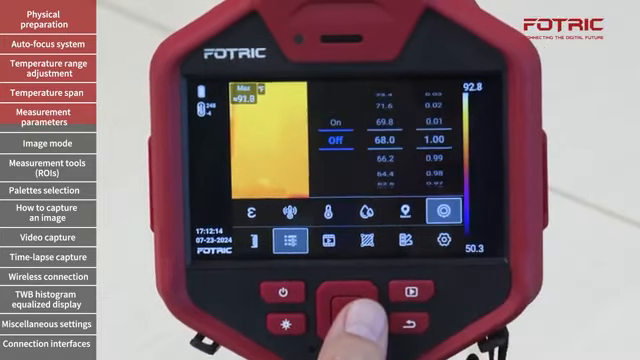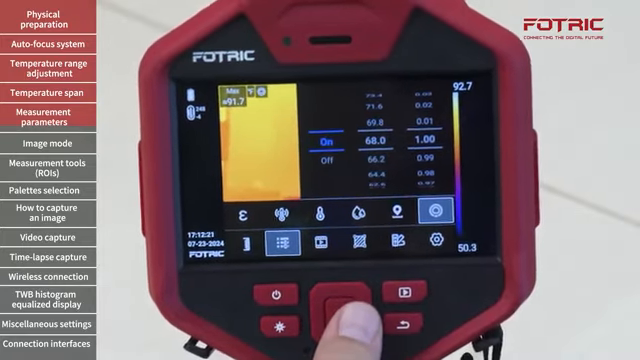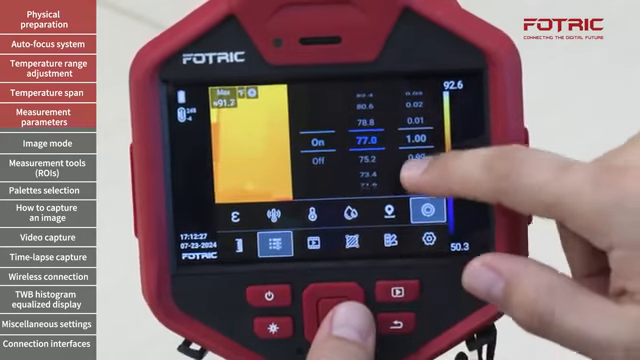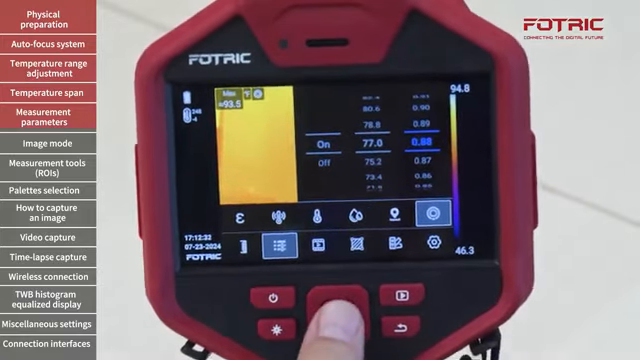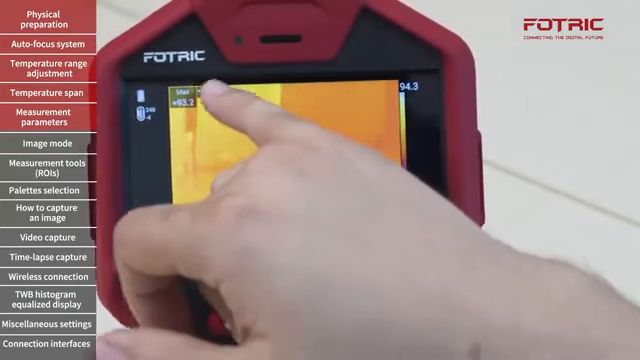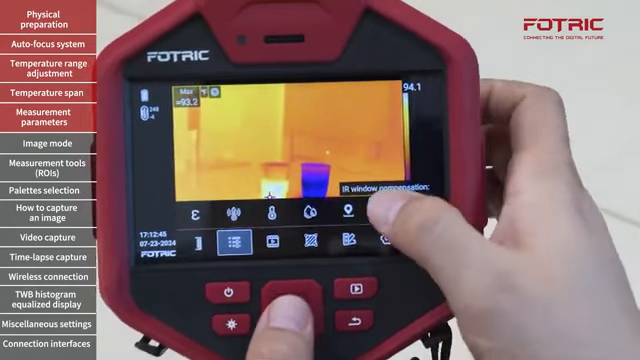And lastly, we have the IR window compensation system. I need to ensure that first it is turned on. I will adjust the temperature of the optics and the transmissivity rate of that IR window. I will click center button, and I know that the camera is being used in the IR window compensation because I can see the icon right on the top left of the screen. I will go back and turn that off.